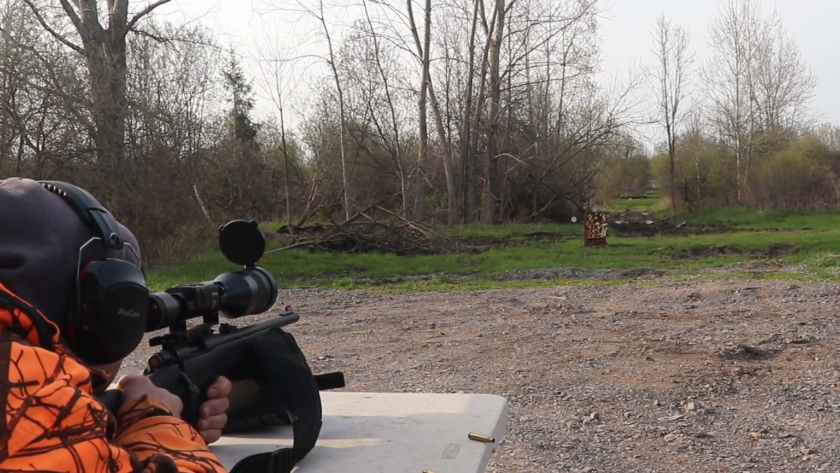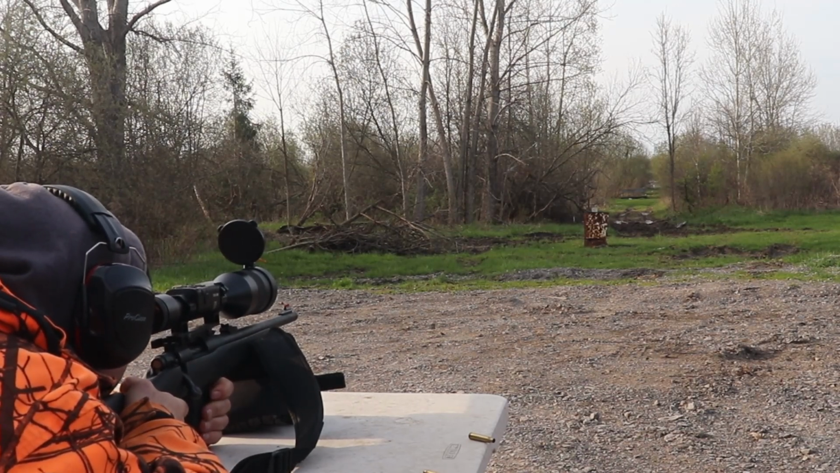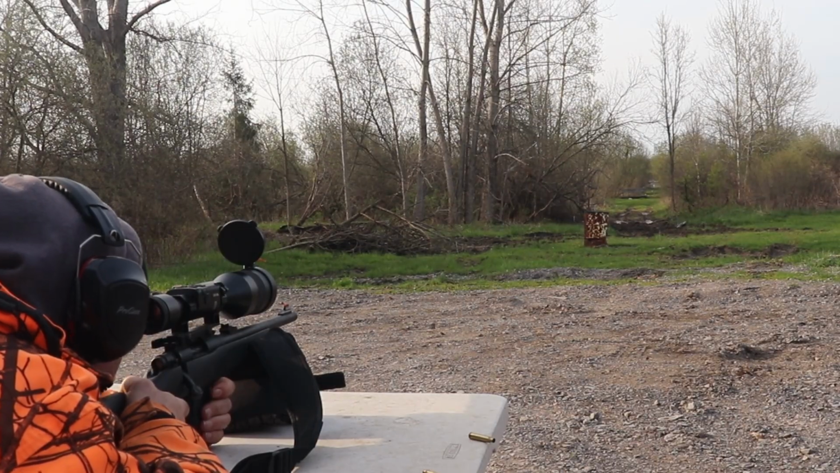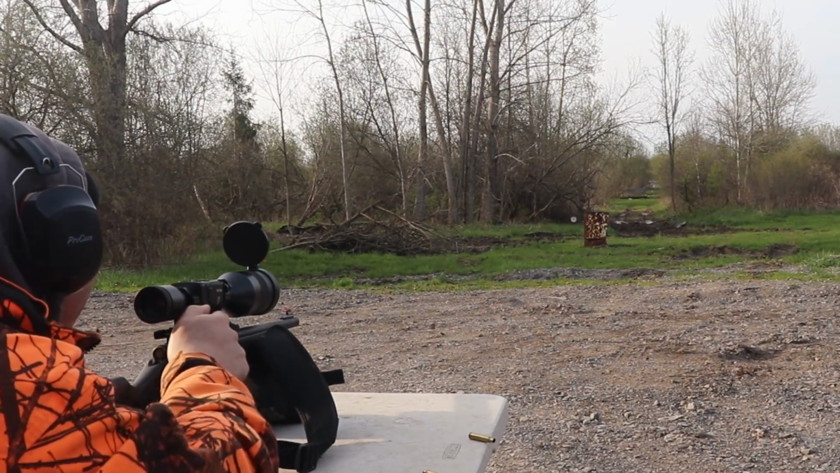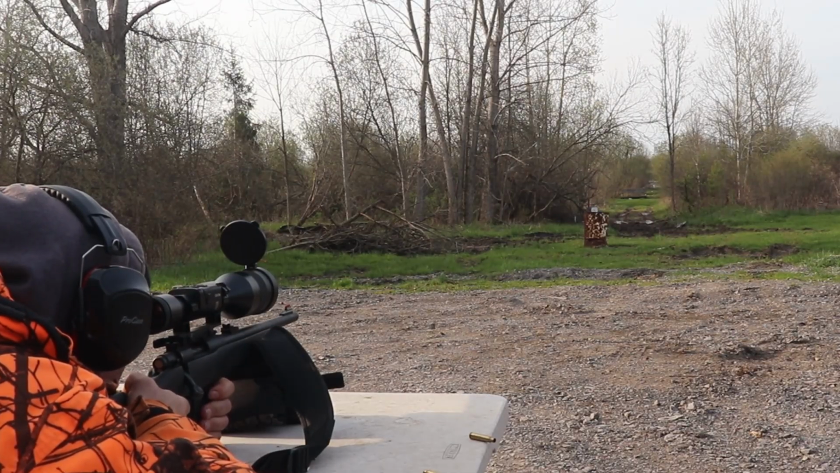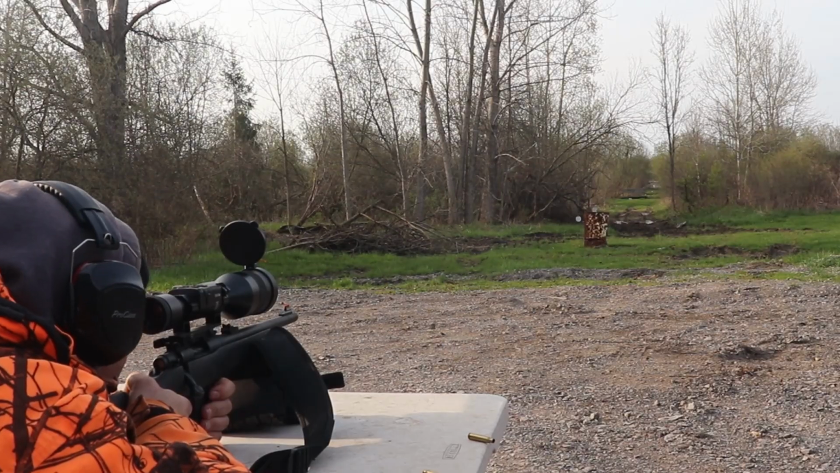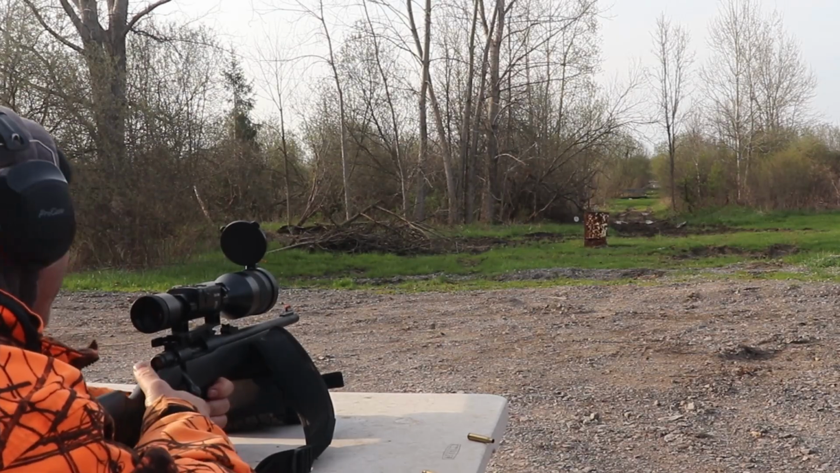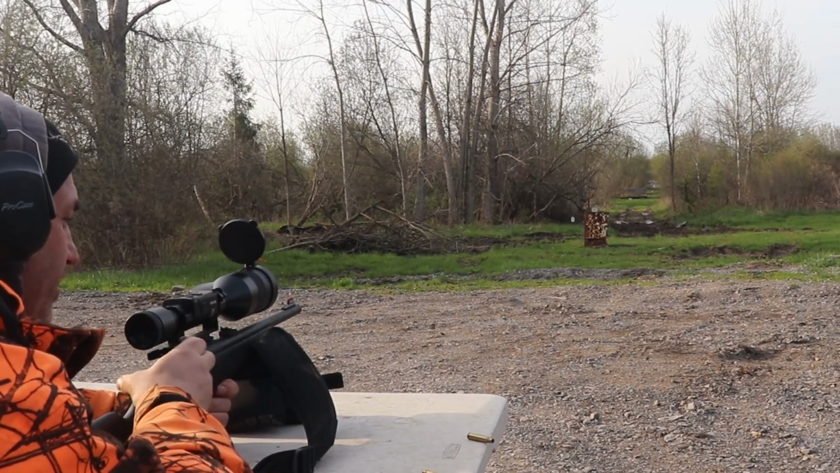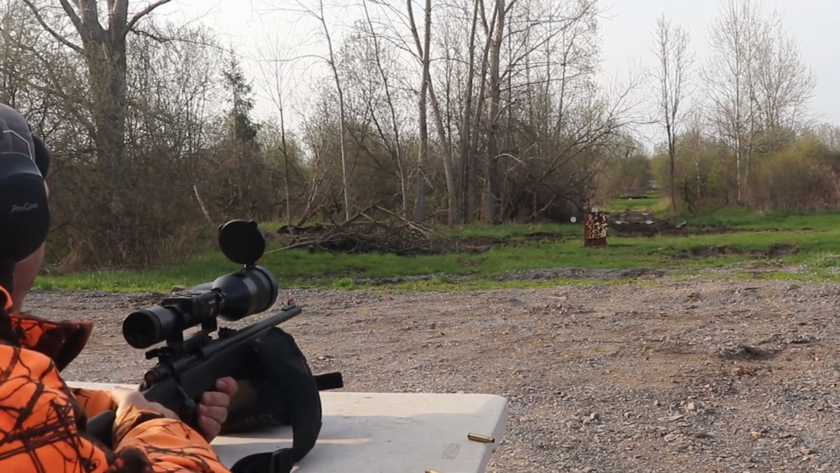So we're thinking she would touch high. Let's see. Yeah, I think I almost missed that one. That's kind of interesting. And at the low part of it. Yeah, so low puts it right in the middle. So I might have to fool with some of the trajectory information on here, put it into a chronograph.